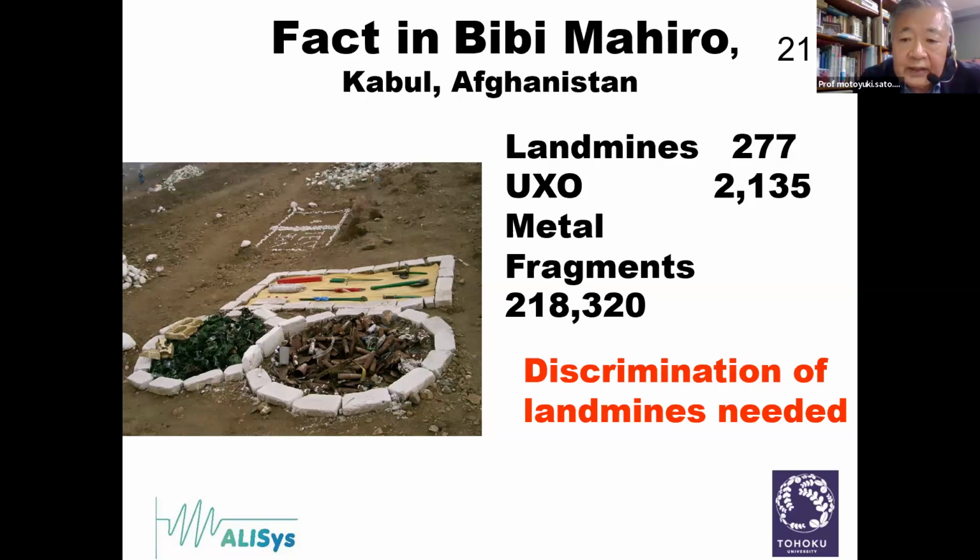Very typically, in order to find one landmine, we have to dig up more than 1,000 metal fragments. A metal fragment is a piece of a bomb or other small metals.